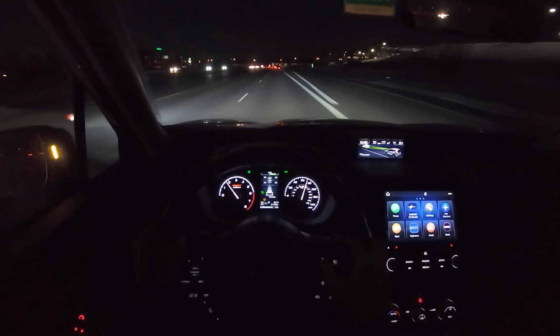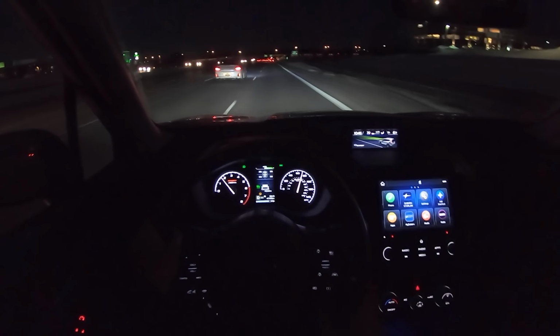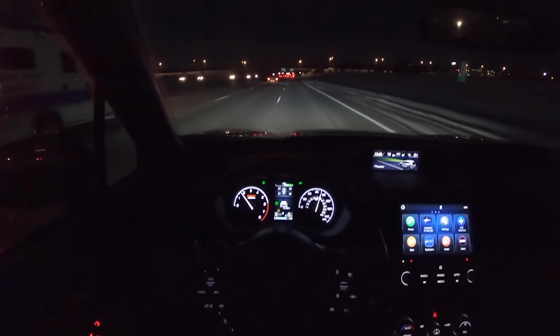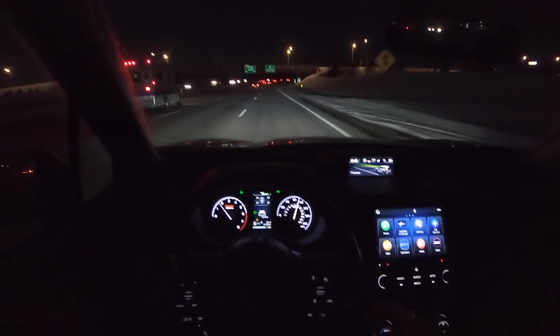You have your following distance indicator here down to the right, and your lane departure warning. Normally, this car always has a driver awareness lane departure mode on, and I haven't figured out how to turn that off.